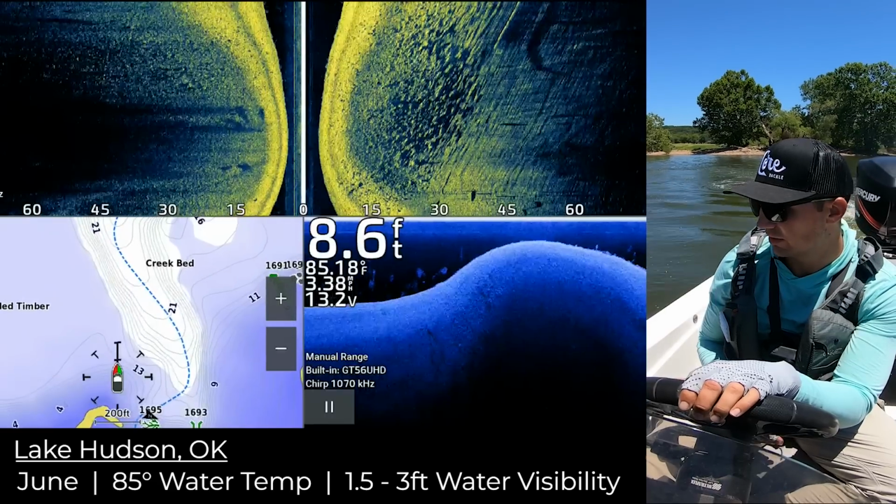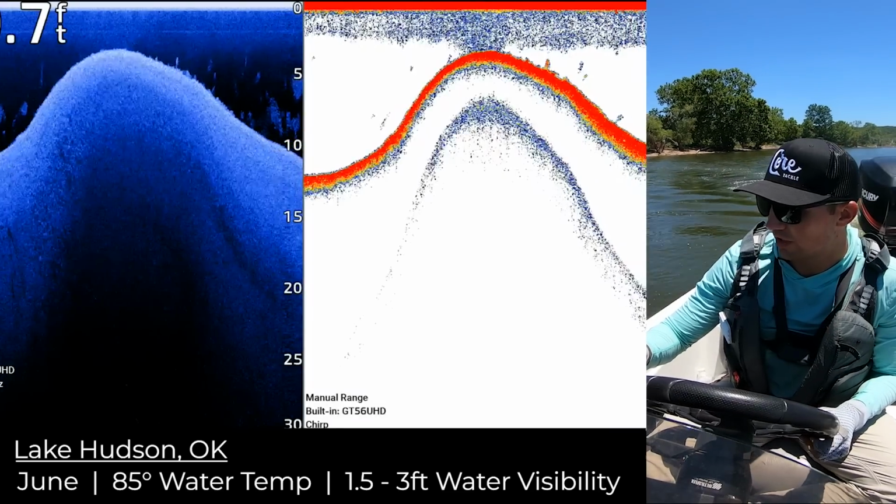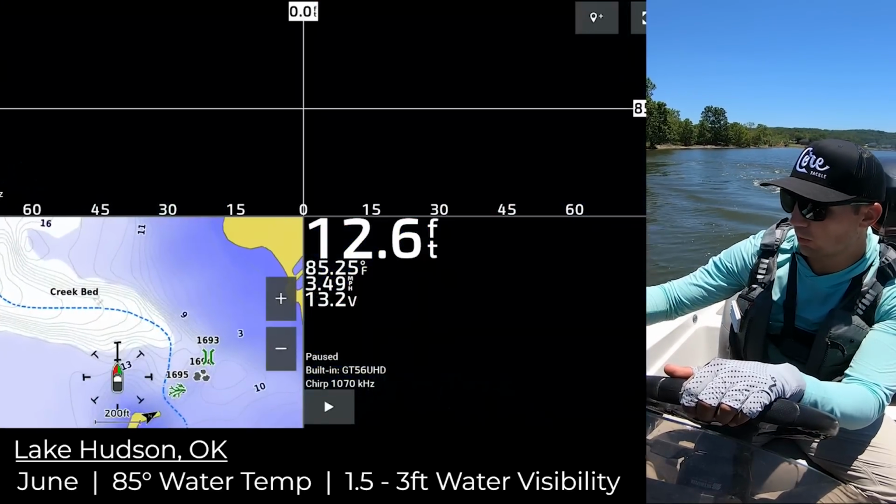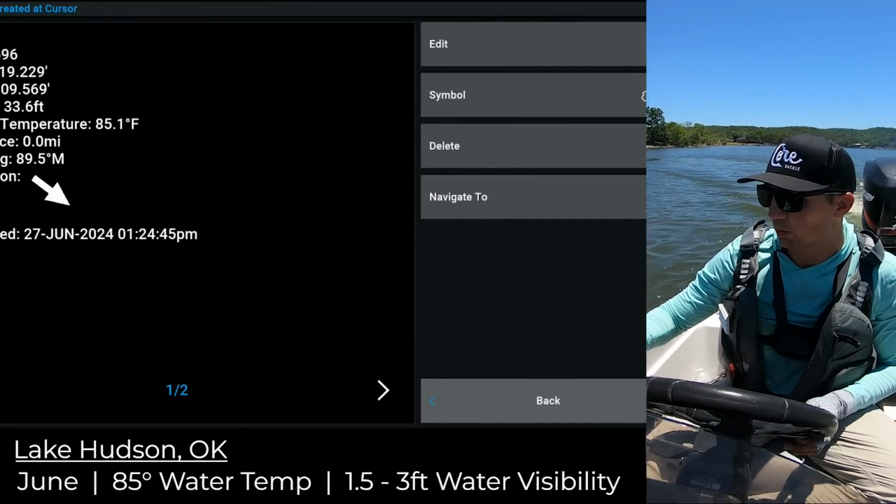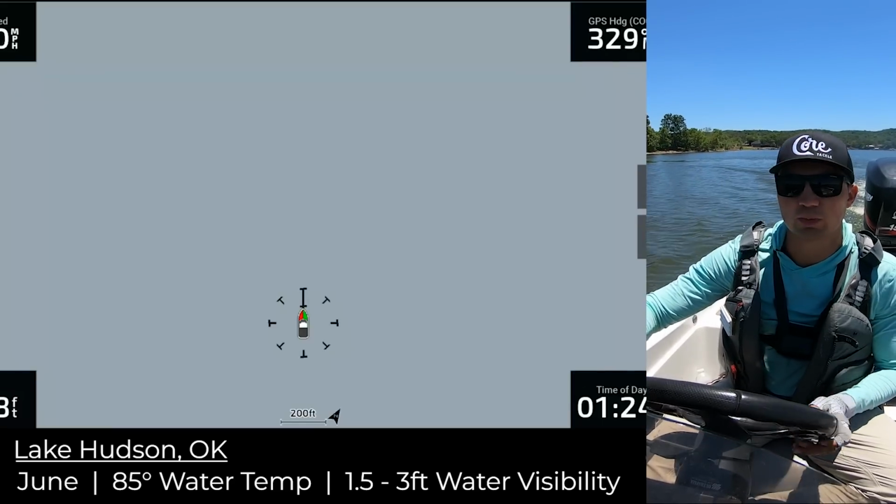Sticks out here. Don't see a ton of fish or anything, just some bait, but it's another little rocky spot. We're going to mark that right in here. So now we have rocky spot number 1, 2, we got like 5 rocky spots, which is pretty good.